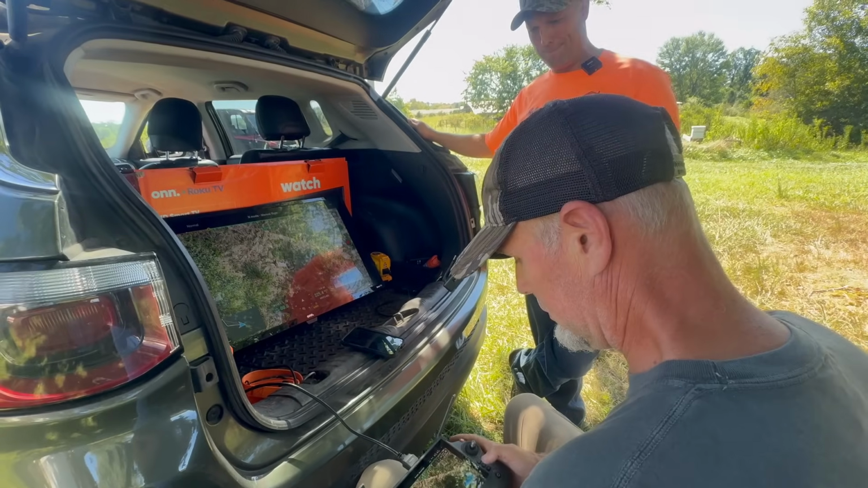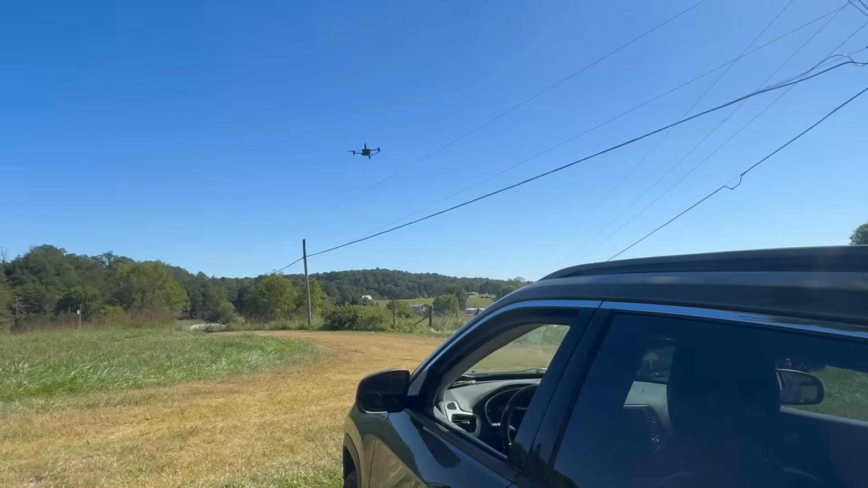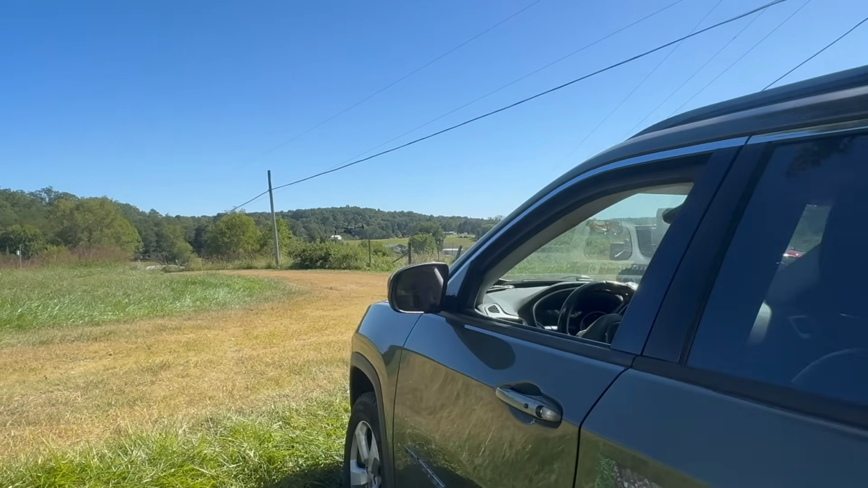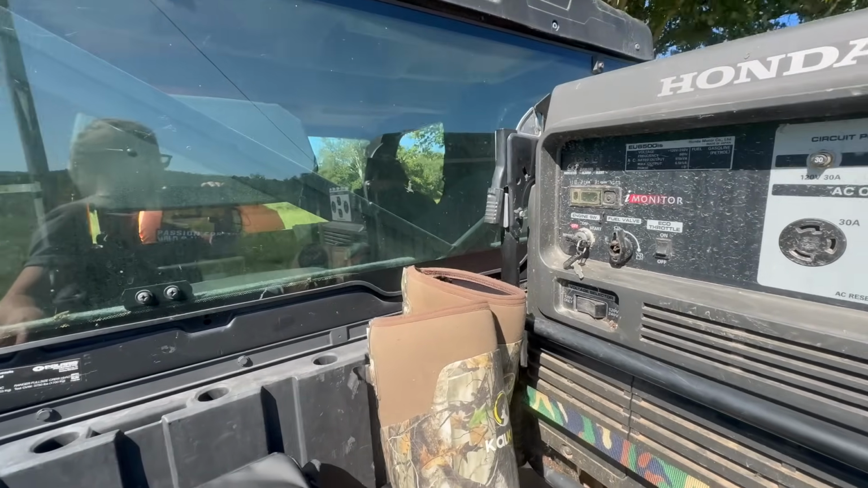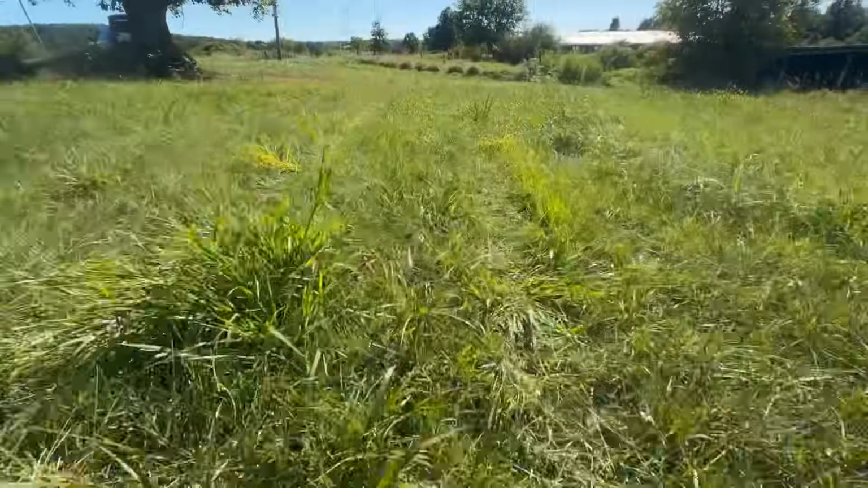So, let's just see what... What do you want to do next? You just want to take a walk out here? Well, we could either walk, or with the side-by-side, I could drive us over to that patch of woods. The search crew decided to hit the ground and use the location dog. The drone, while a useful tool, cannot see through foliage during this time of year.